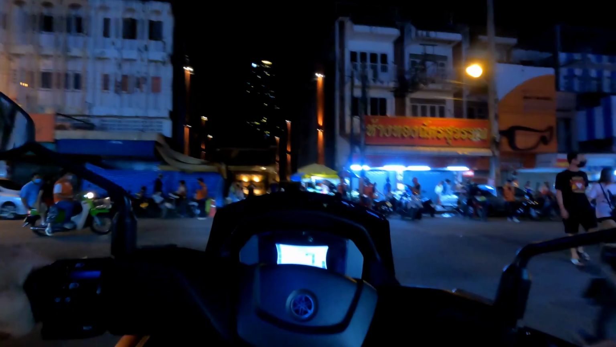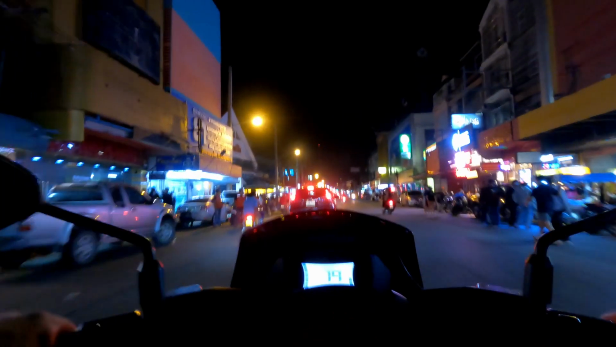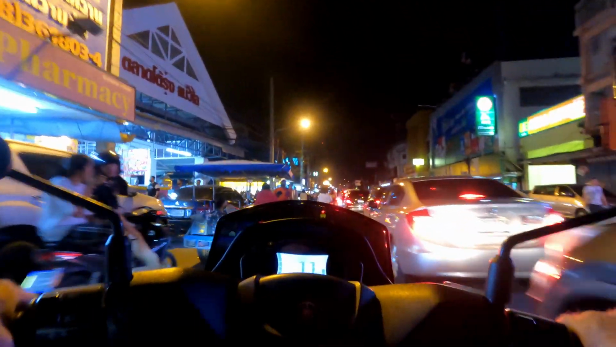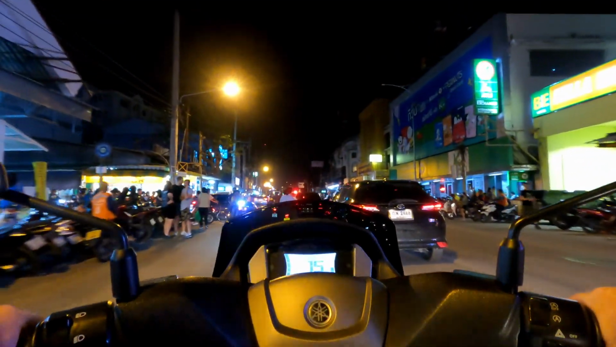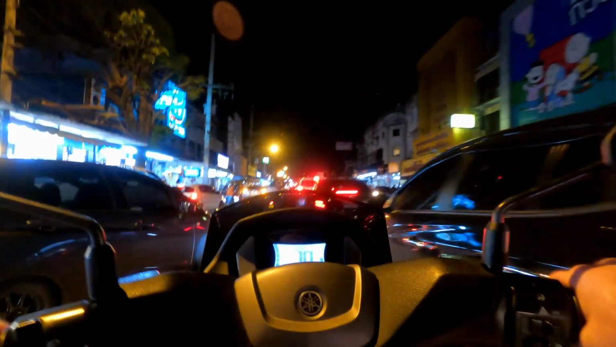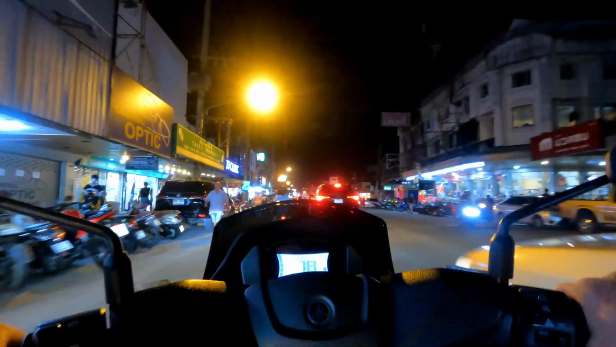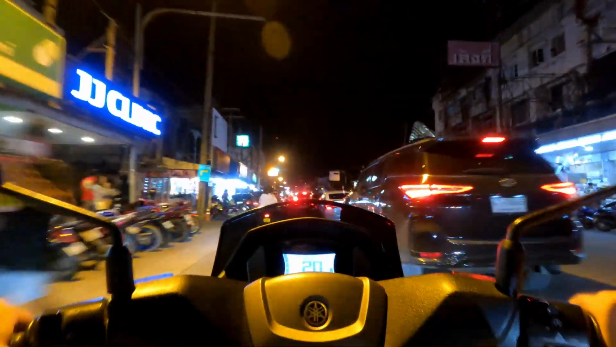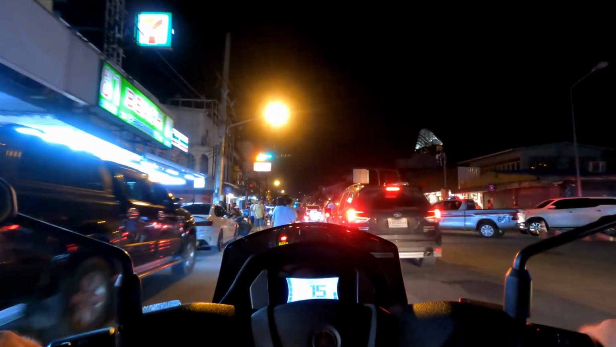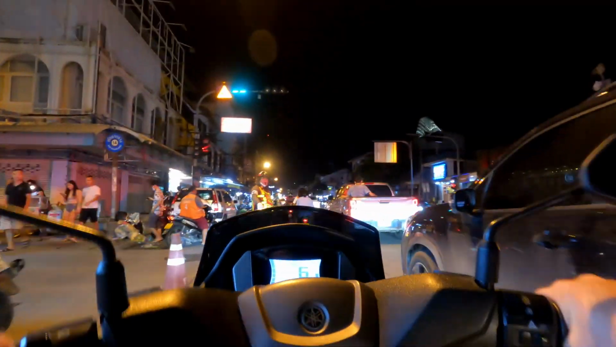See, there's not really any traffic here, which is good for me. Just keep going nice and easy. I don't know which way to go from here. Get out and get moving again. It's not an official bike lane, but you can see that all the motorbikes just keep going off to the left side of the road. There's a path there in between the parked cars and the moving cars, and the motorbikes just take a single file for the most part and cruise right through all this traffic.